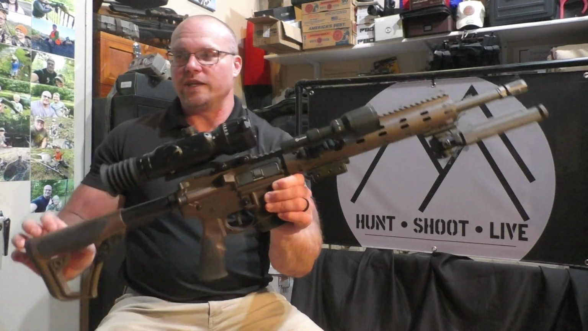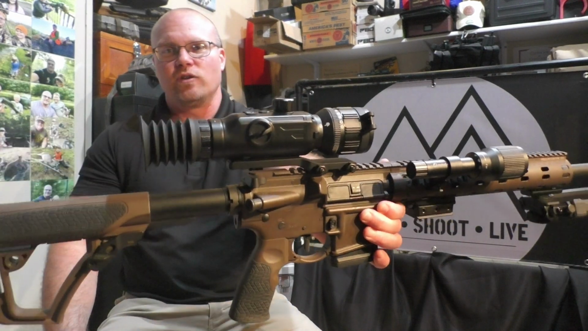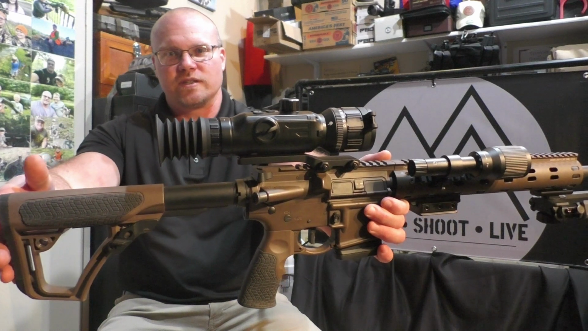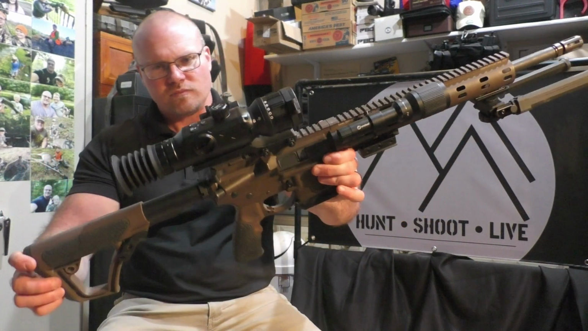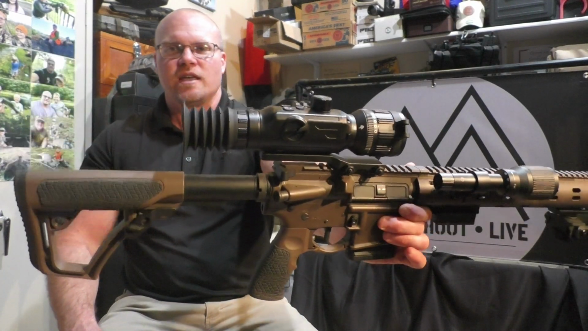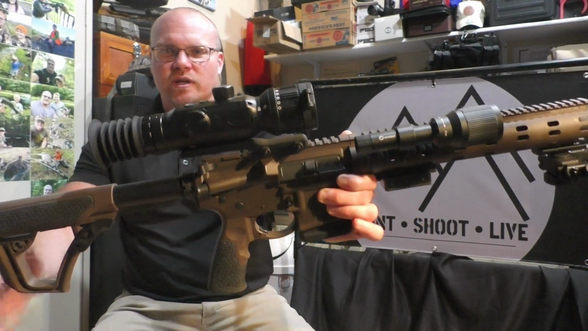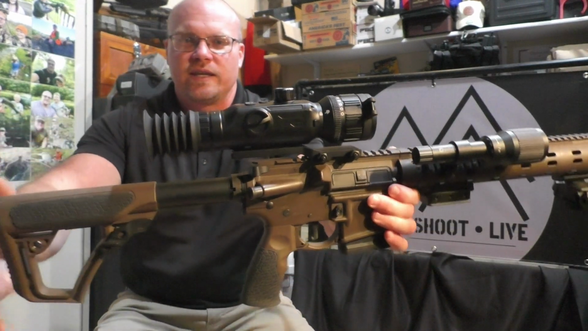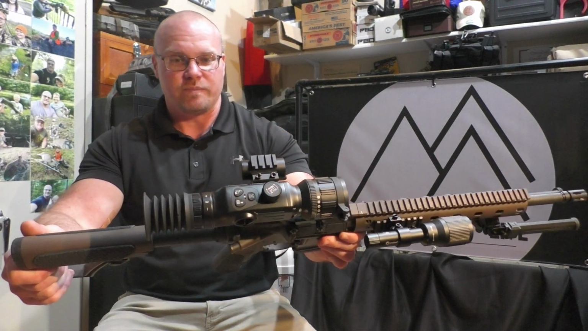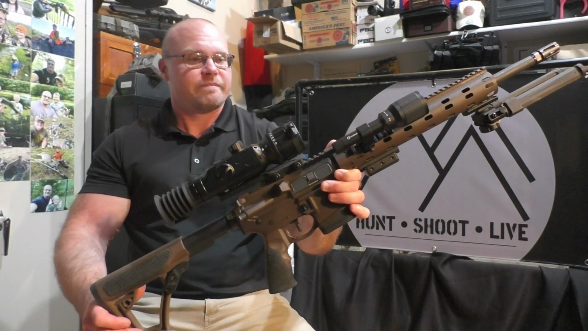So the OneLeaf Commander NV500 and the NV500 Eagle. Now the Eagle is the one that I have. It does have the Sony Starvis 2 technology. It's wicked, man. I strongly encourage you, if you're looking for a day or night vision digital scope, this is probably going to be hard to beat. Going to be really hard to beat. Good job, OneLeaf, with this one. You keep one-upping yourself every single time.